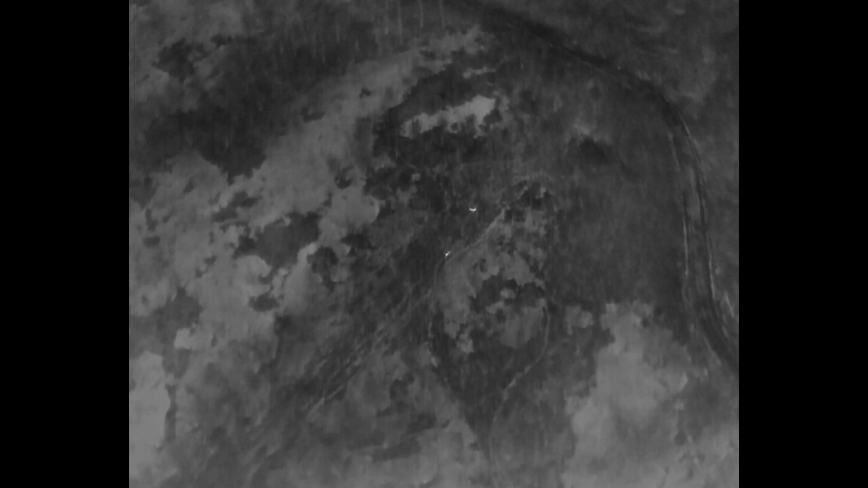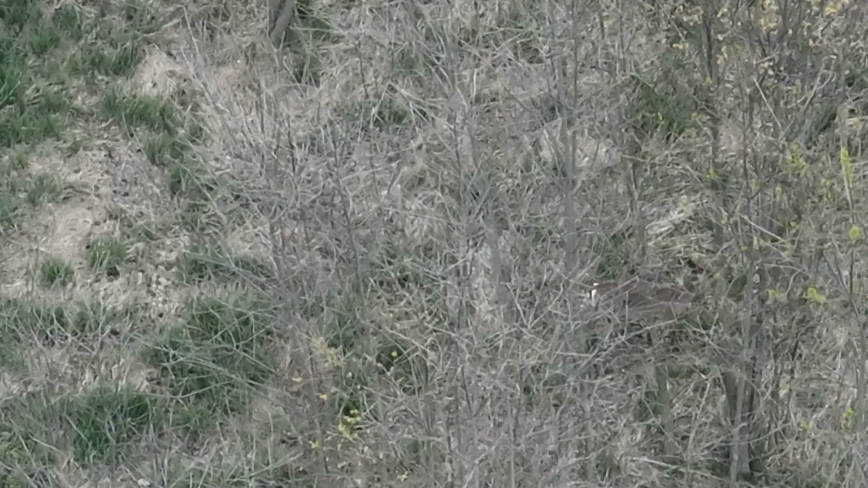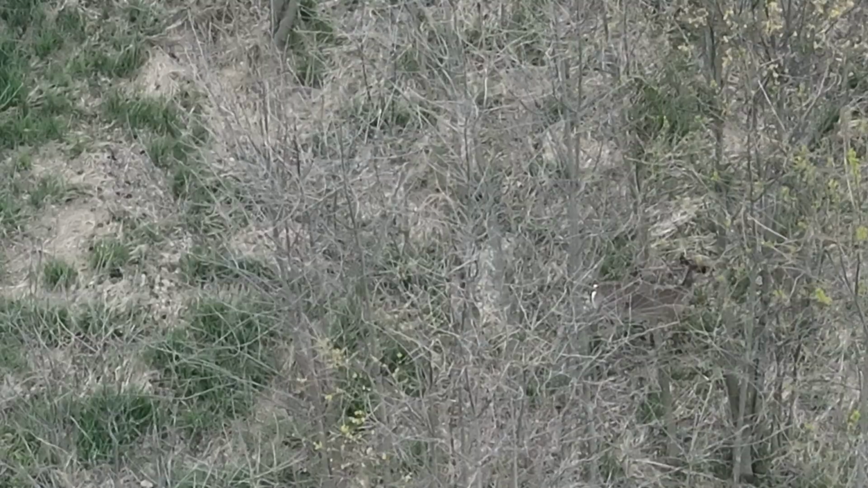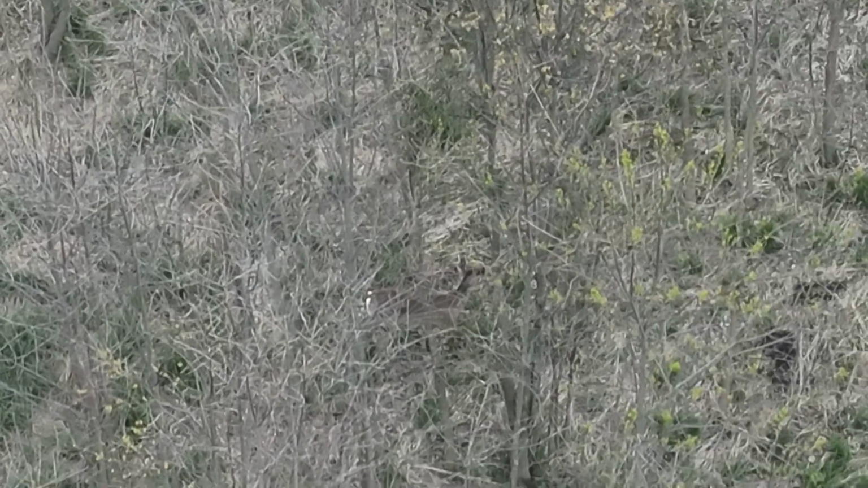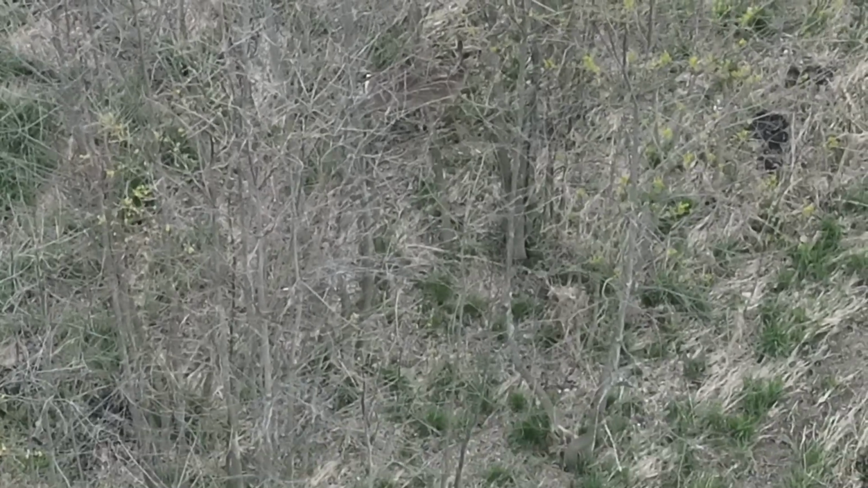The trees are starting to leaf out, but IR is the way to go if you want to find a deer with a drone. My opinion, it was well worth the expense.